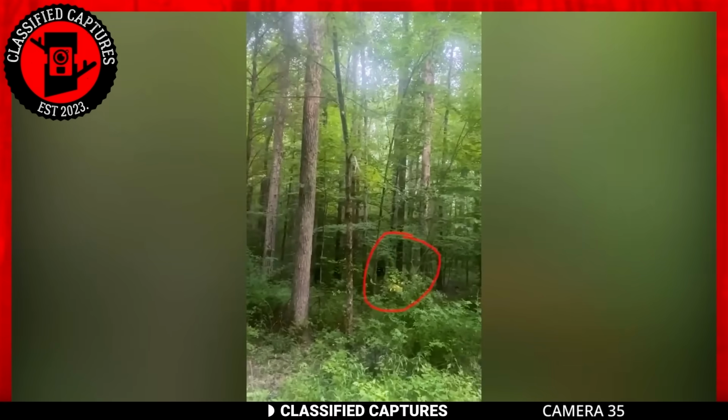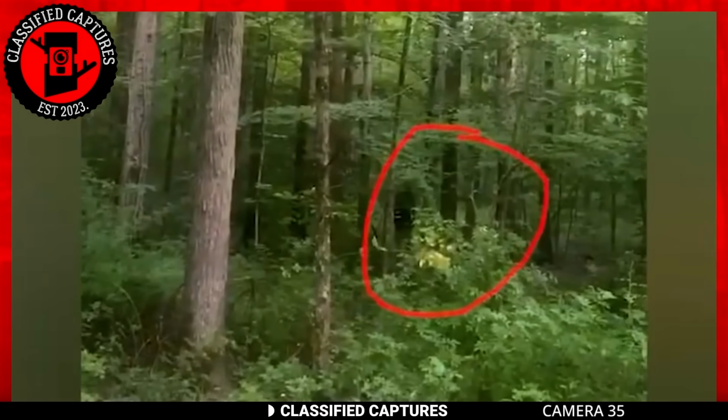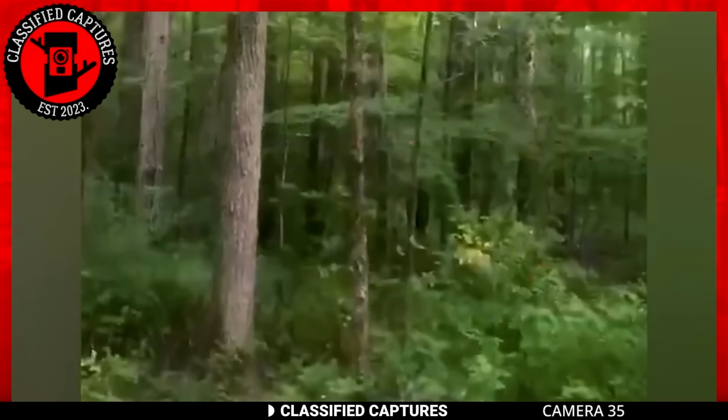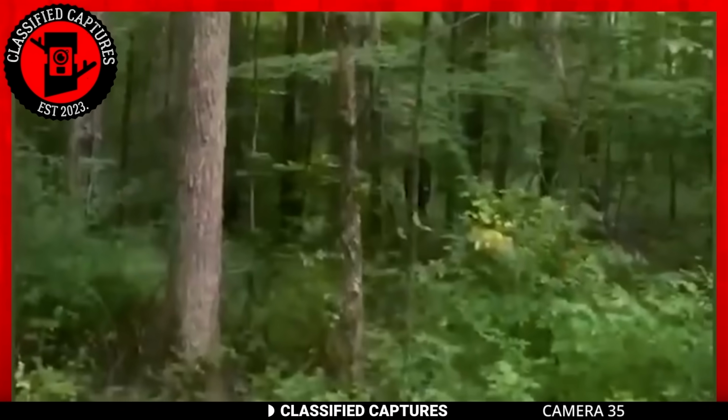Typically, when Bigfoots are spotted, they flee immediately. However, this particular Bigfoot didn't even try to run. It waved at her. Did you see it? Did you see the wave? What do you make of this encounter?